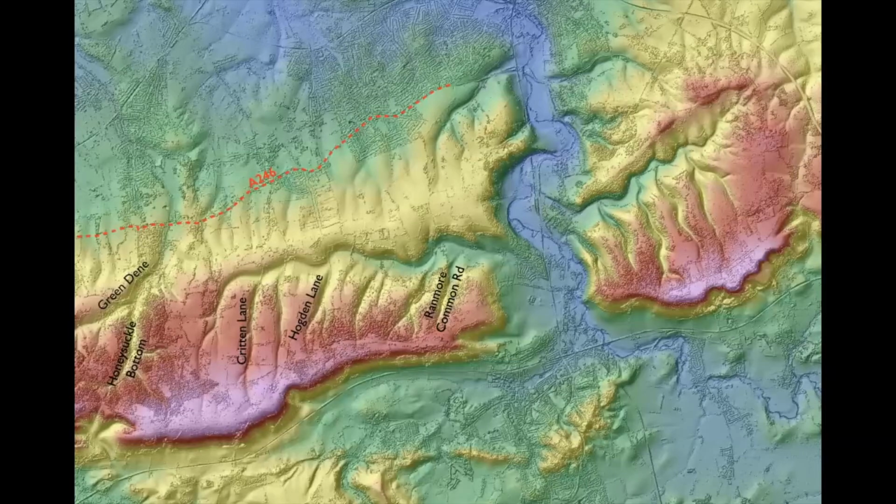This is the Polesden Lacey Valley. Hogden Lane I just showed you. I showed you one of these as well. But there's Honeysuckle Bottom, if you know it. Green Dean runs right the way through, and various other ones around. Now, if you've ever driven along the A246 from Leatherhead to Guildford, which is about where that mark is on the brick, you may have wondered why the road goes up and down and up and down and up and down, because it does.